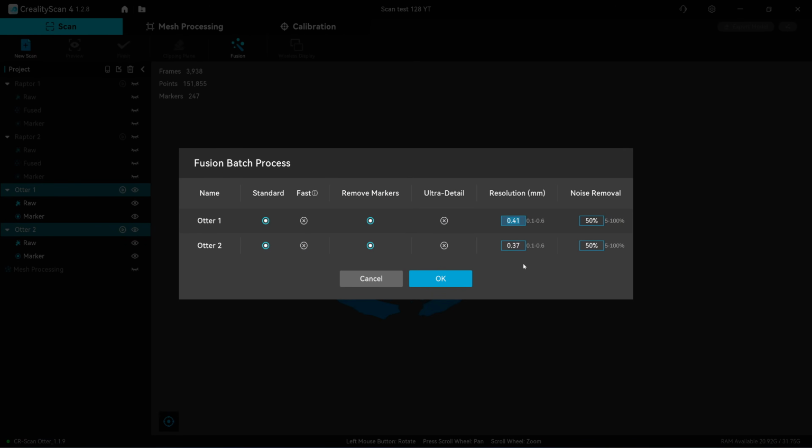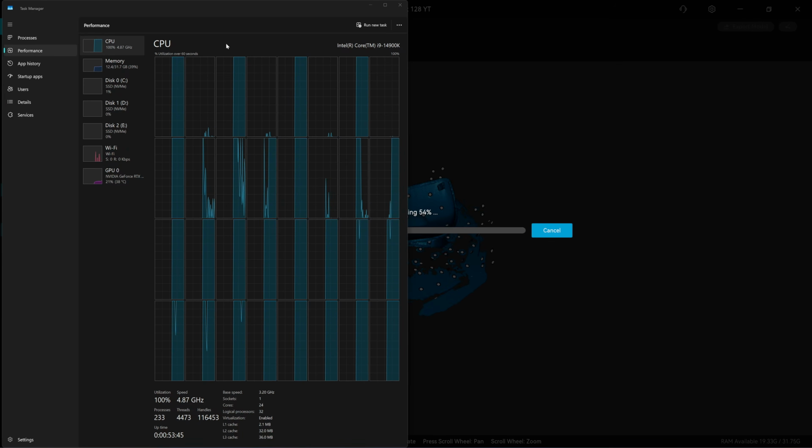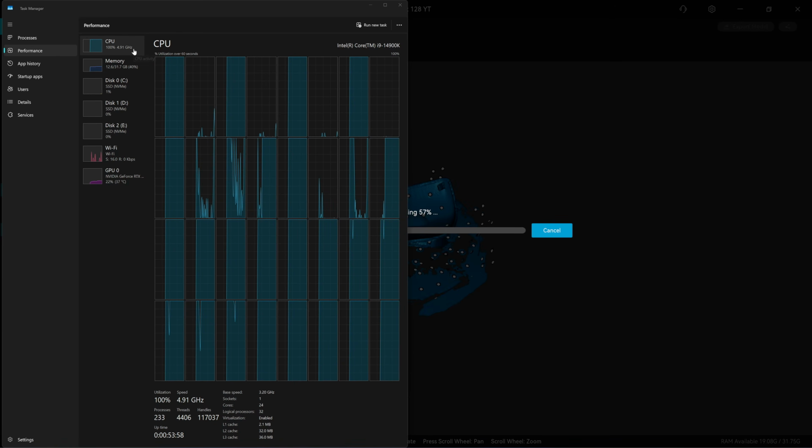I'm going to choose a resolution of 0.25 and remove the marker. Okay, something to note: when you fuse the point cloud with the infrared, we use 100% of the CPU. So it's quite different from fusing the point cloud from the blue laser, which uses less of the CPU, and it's faster to fuse in the blue laser than the infrared.